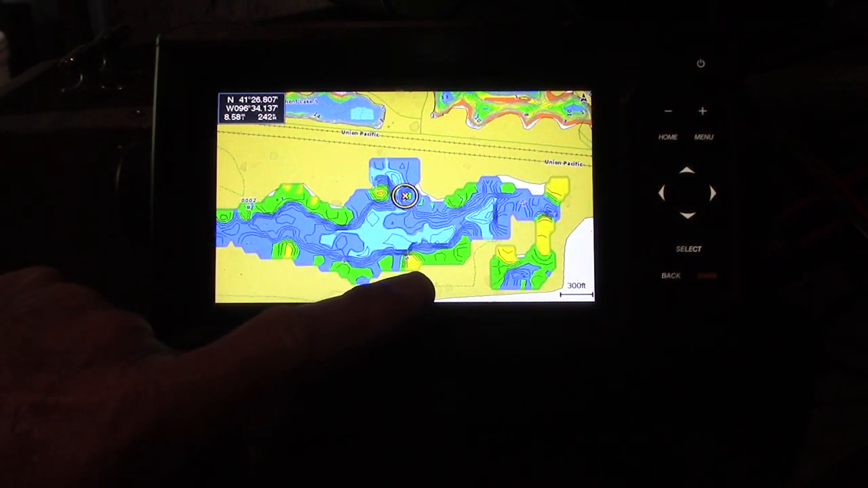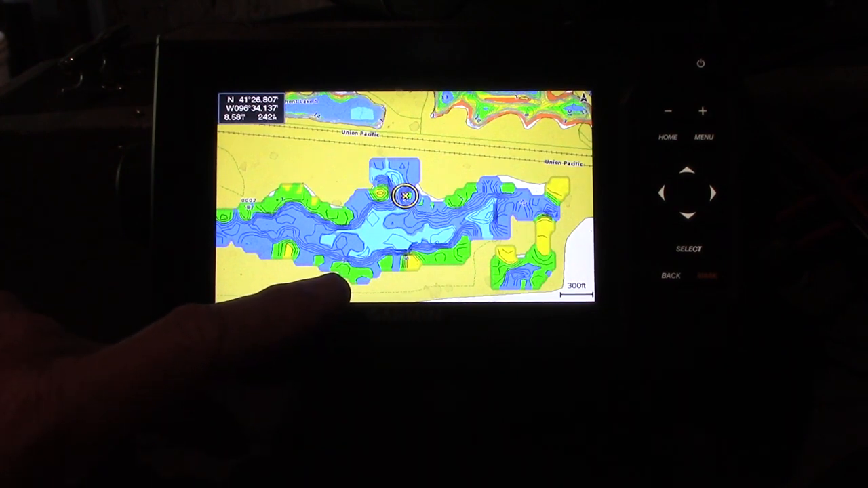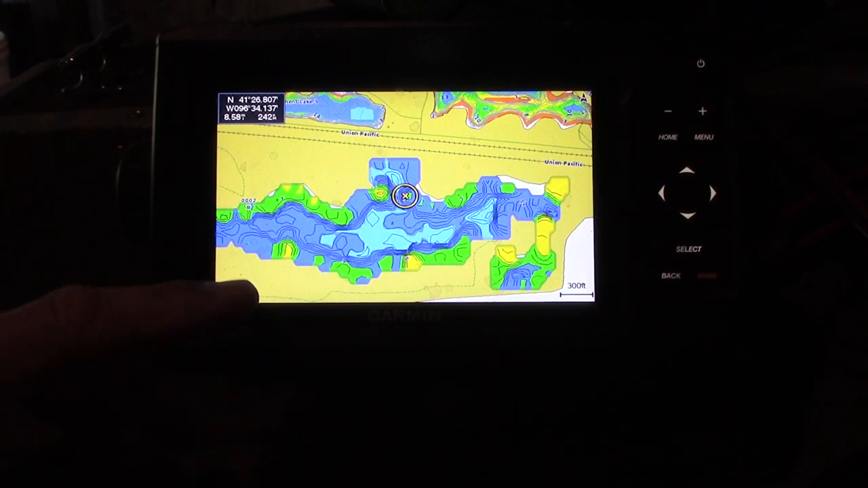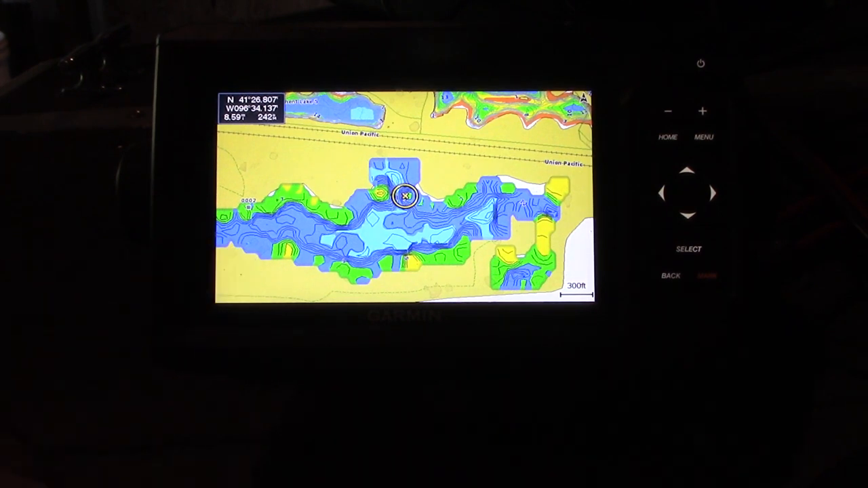Yellow is 5 feet or less. Green is 5 to 10. Dark blue, 10 to 15. Light blue, anything over 15. I believe it's 15 to 25 is where I set it. Most of the lakes we have around here are all about 20 foot, 25 foot or less. So you don't end up with needing anything deeper than that.